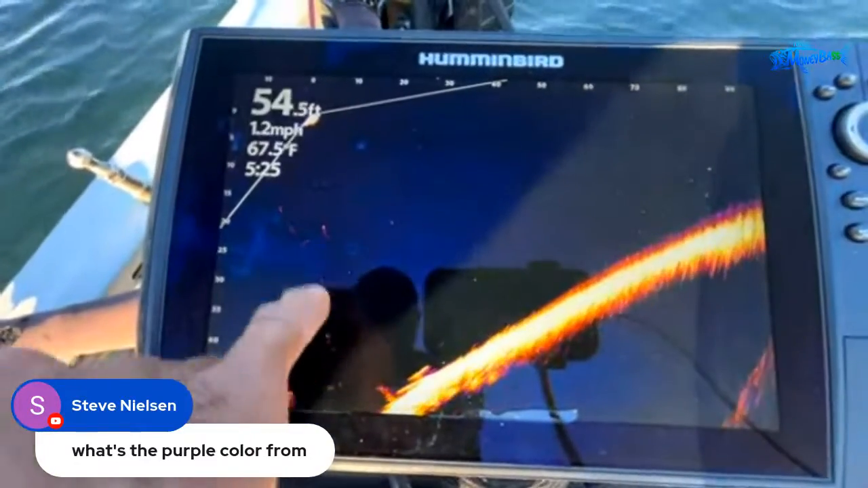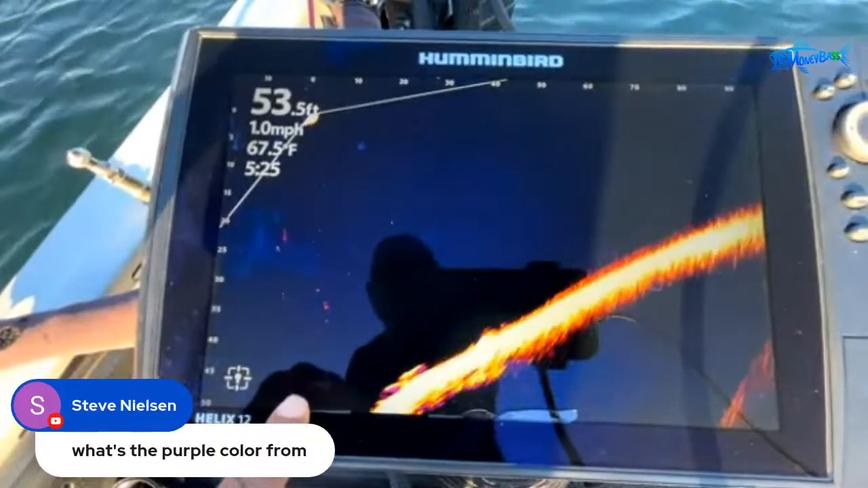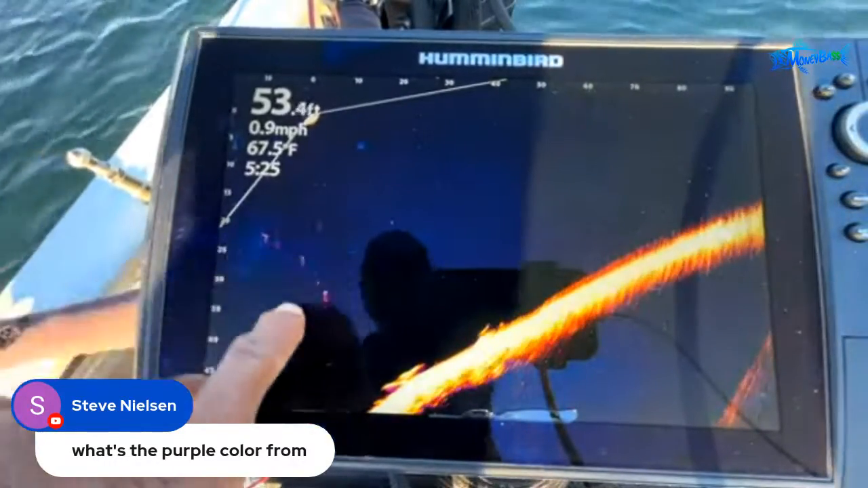Now take a look at all of that, guys. These right here, can you guys see that? The lake is currently turning over, so you can see these bubbles that are floating all the way up.